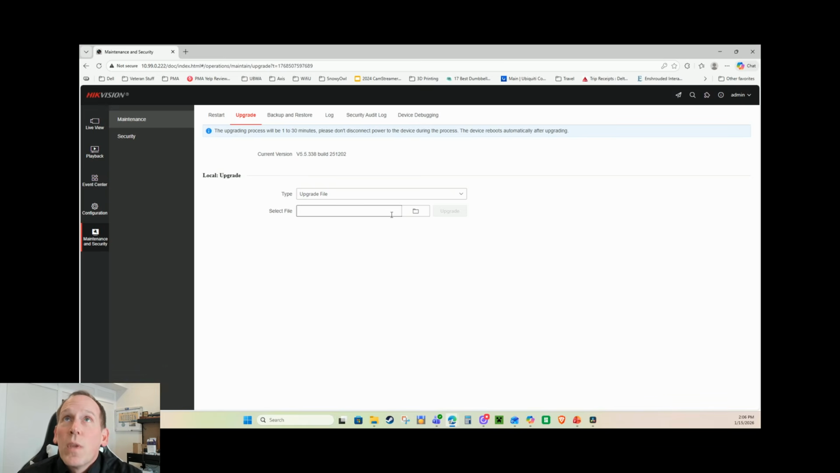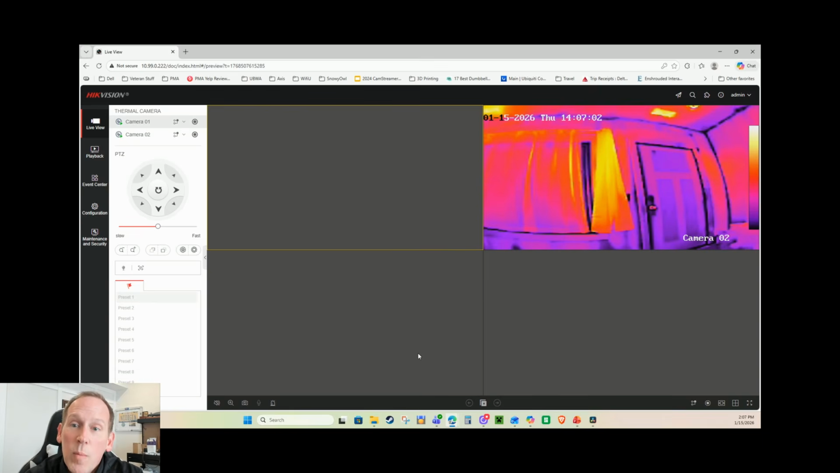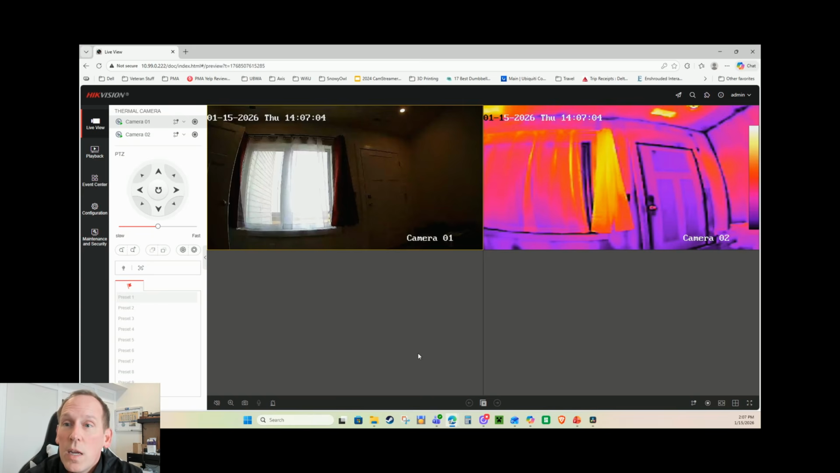So there you go. Now, on the live view, let me play that live view again, you can see that the optical sensor, camera number 1, is a much higher resolution than the thermal camera. The problem is when you pull the camera into UniFi Protect, especially if you pair it with the AI Port, as you're going to see later, the AI Port is looking for the highest quality stream to go off of, and there's no way to select the stream.